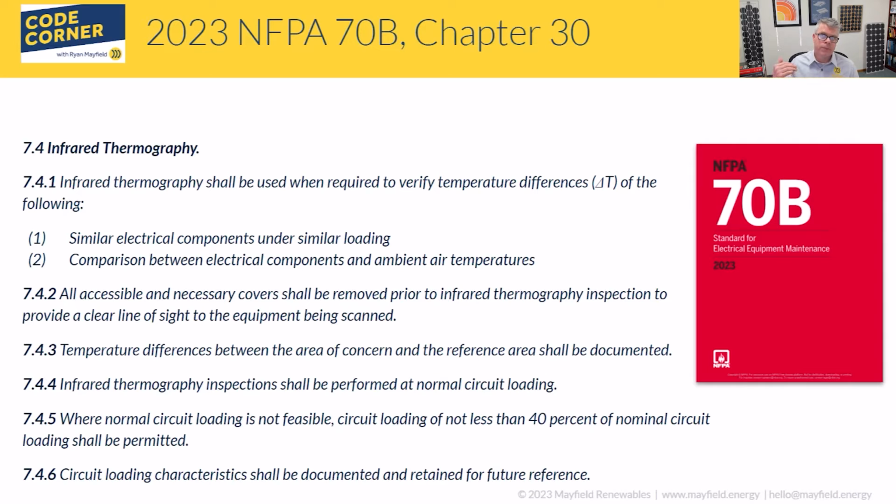The table does include some equipment condition assessments, and that shows up in 9.3. It tells you exactly what those conditions are. It goes from basically brand new equipment in condition 1, to systems that are aging and starting to see some wear and tear in condition 2, and then condition 3 being either you've missed consecutive tests, or the last test you did showed that there was some severe maintenance that needed to happen. So it breaks down into these three conditions.